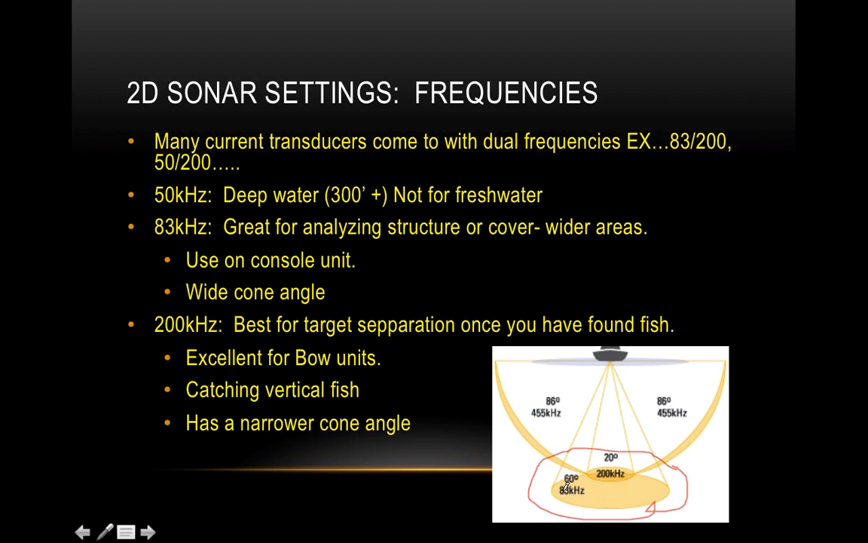So that's great for when you're on your big engine, motoring around, trying to find the general locations. It's great for finding fish. You find a lot of fish with it, but it doesn't define them as well. Like 3 fish tightly packed together will look like 1 fish sometimes. But 83 kilohertz is great for searching out structure, searching out those big schools.